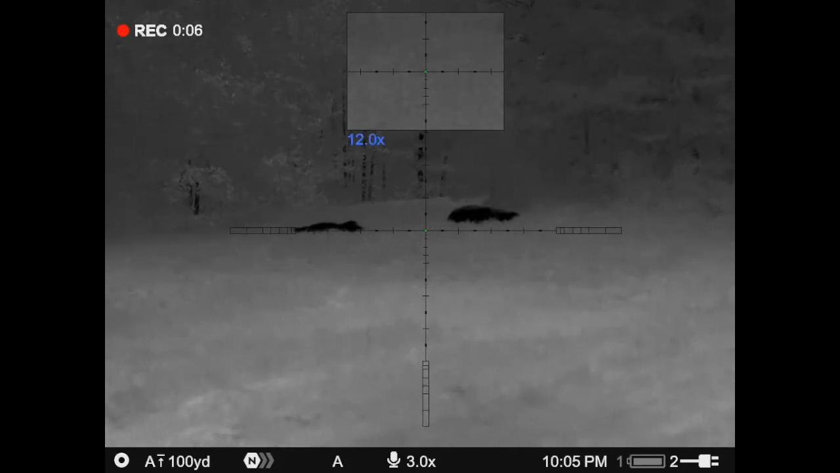They snuck in on us. We had gone through a series of howls, and all of a sudden Guffey was like, right there. And I mean, textbook. See the coyotes, get on it. 3-2 shoot, just absolutely to a T. And we both hit. That's the main thing.